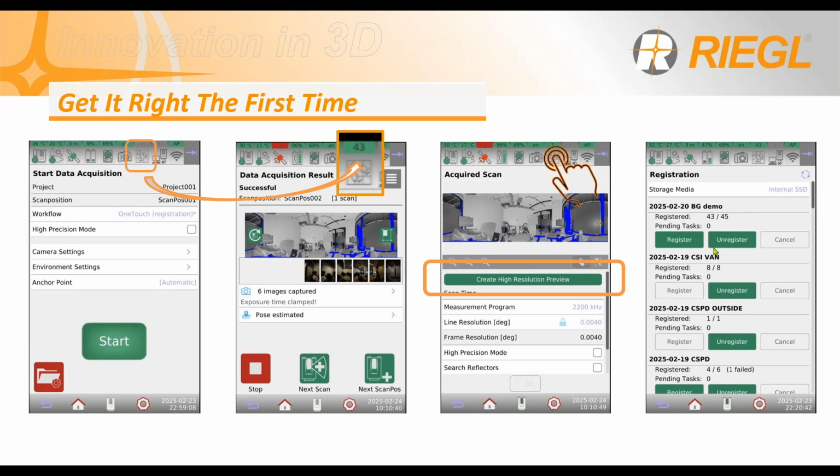Another way of checking the real-time onboard automatic registration is going back to the home and going to the registration field or registration app, and you can see all your projects over here and see how they're registering on the scan position. For example, I had one over here that failed. I can just go back and do another scan or just check what was going on with that project.